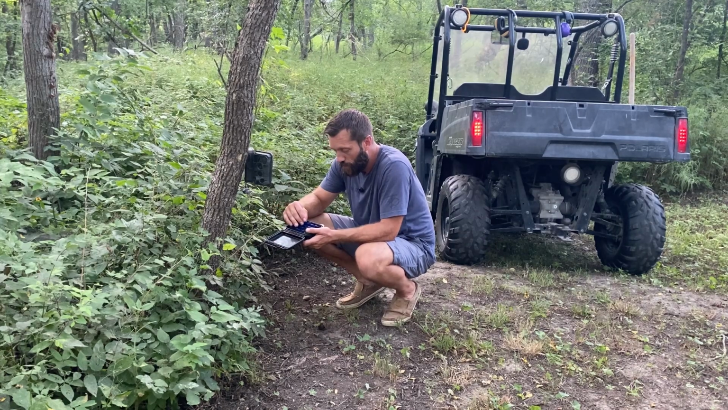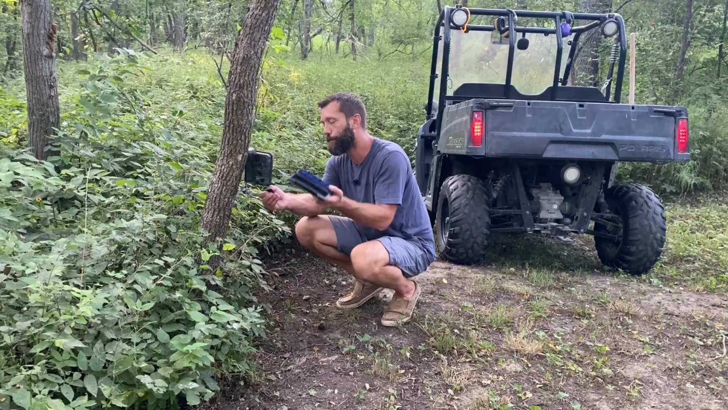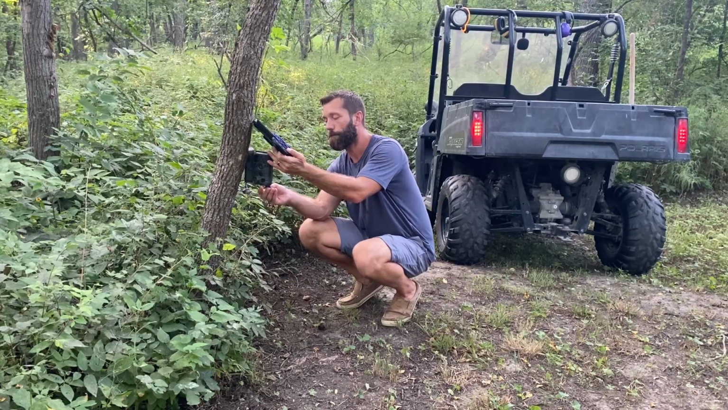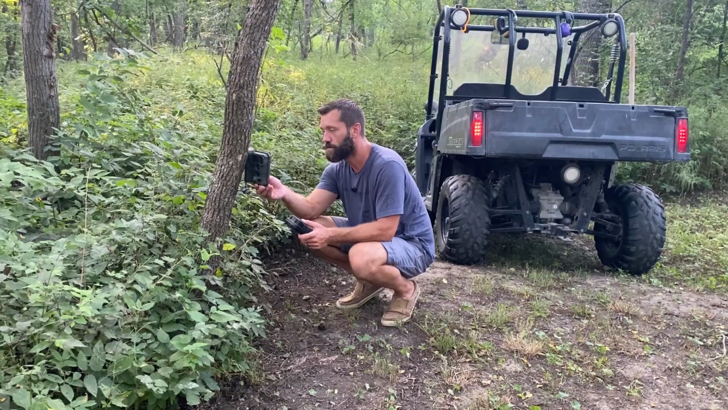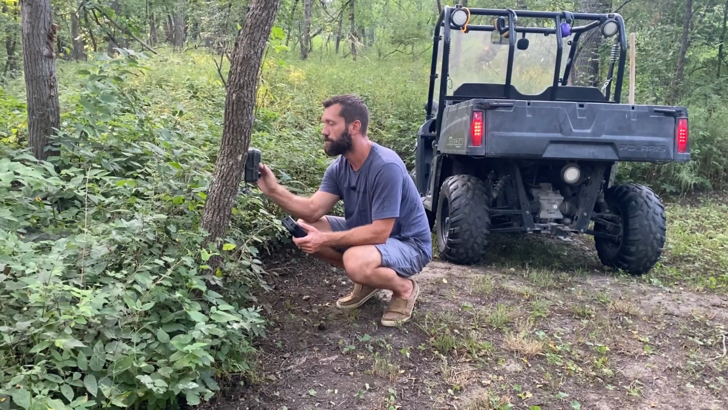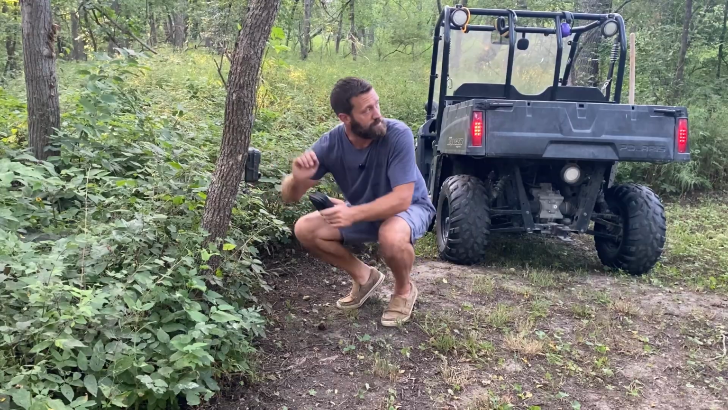I'm leaving tomorrow to go camping, so I'm out here probably a little bit earlier than I normally would. They would sit for a good 7-8 days sometimes. And then from here, I'm just gonna walk to the next one.